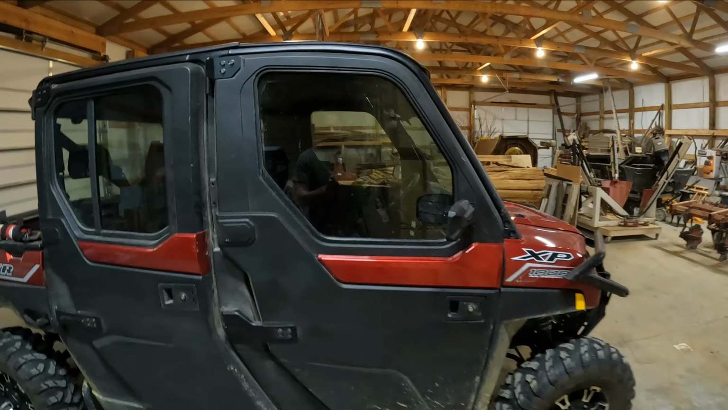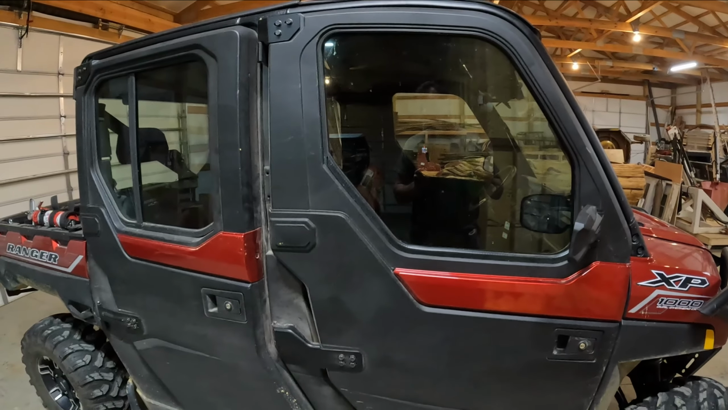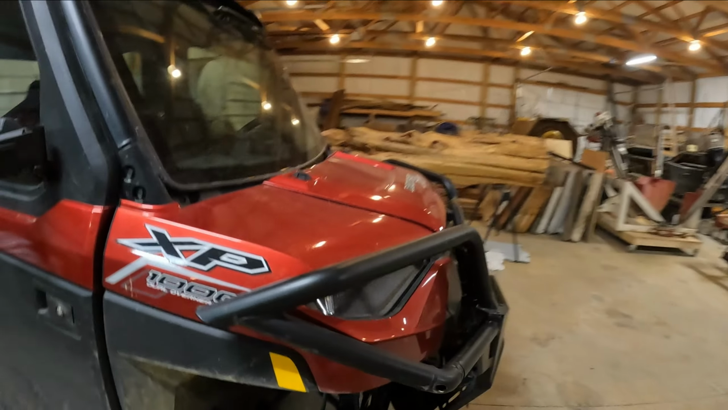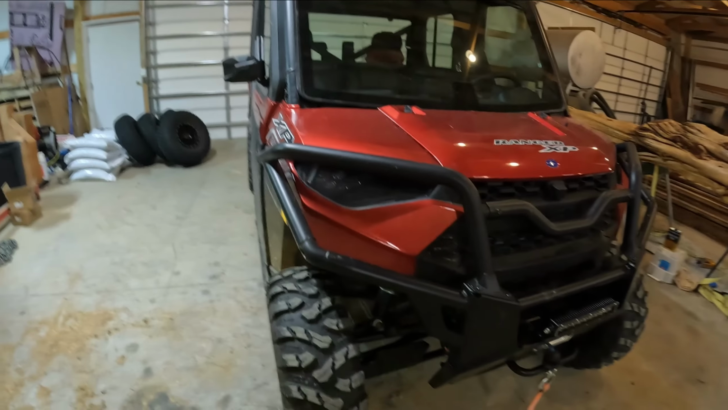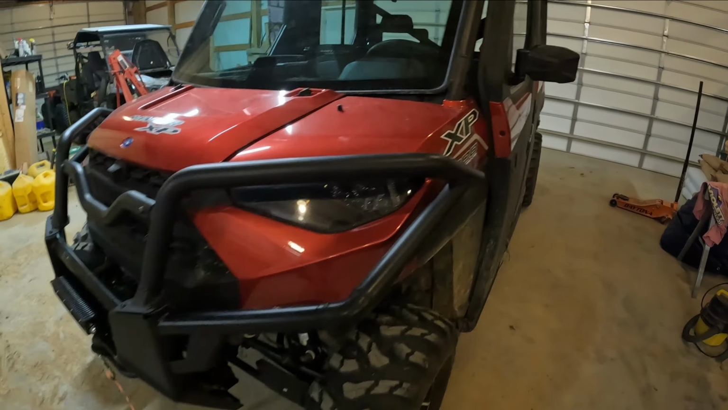Just FYI. I'll test the stock Ultimate headlights, which are a step above the premium headlights, and we'll see how it's going to go. I mean, they're supposed to be another level of LED brightness. So let's check it out.